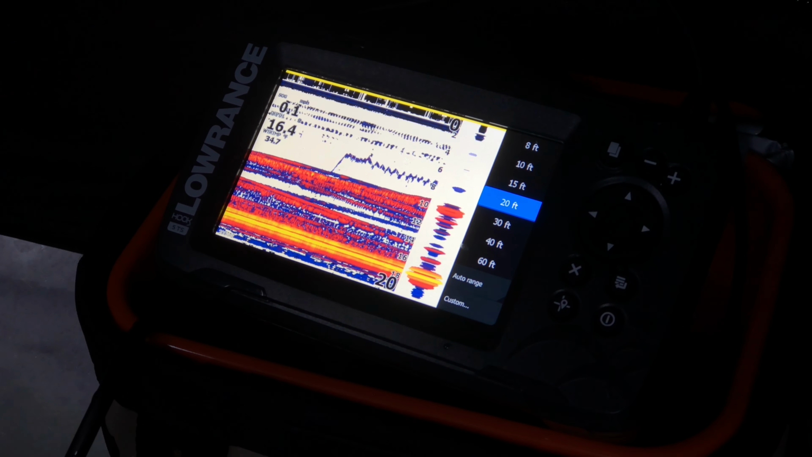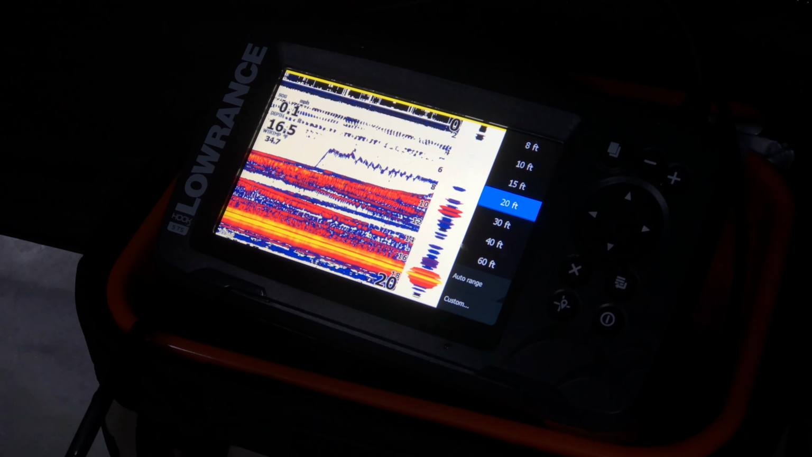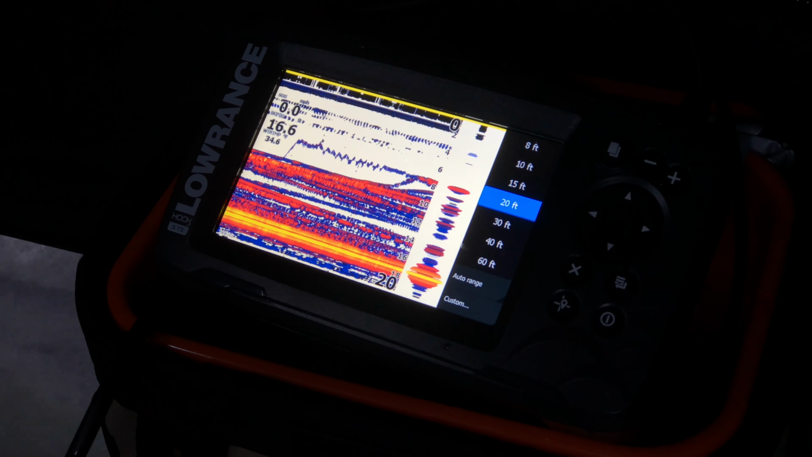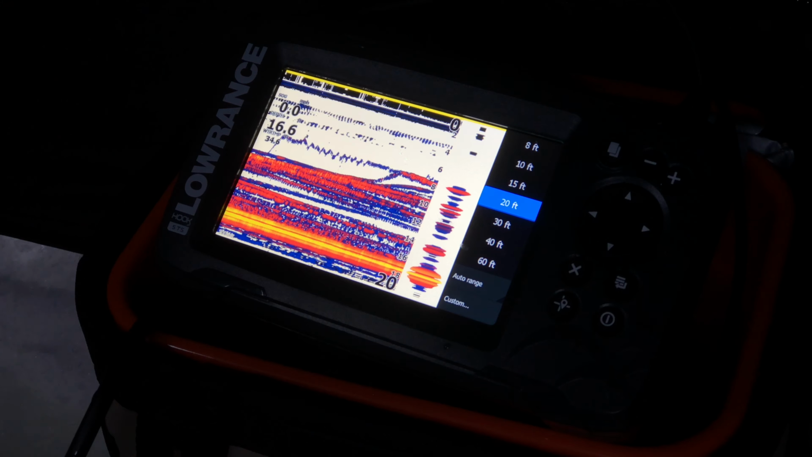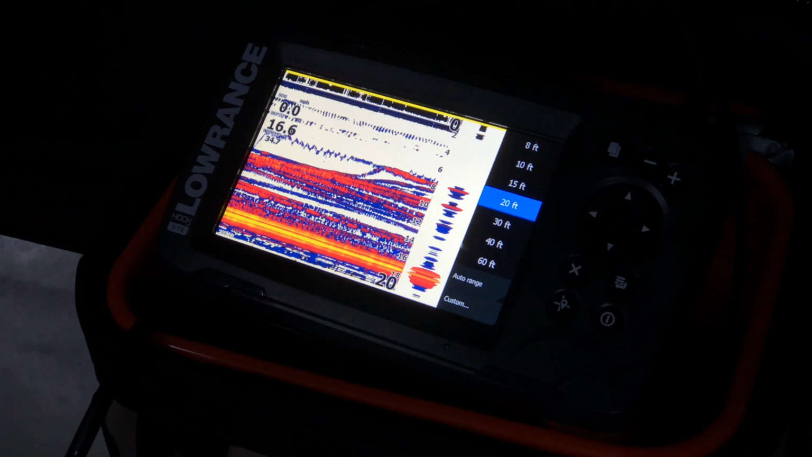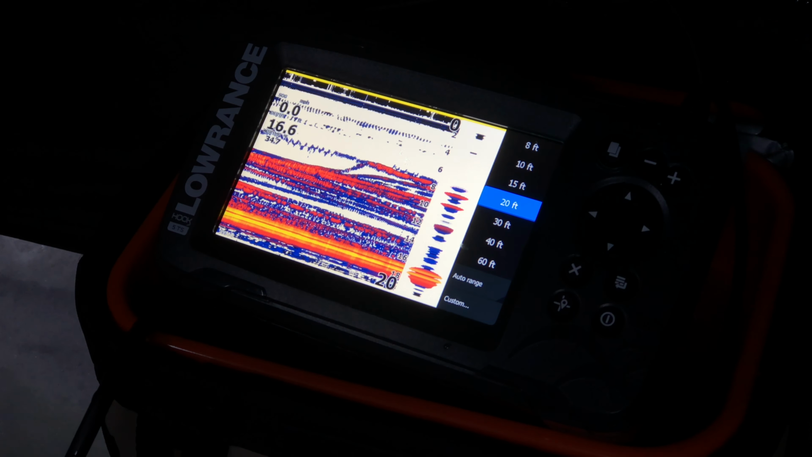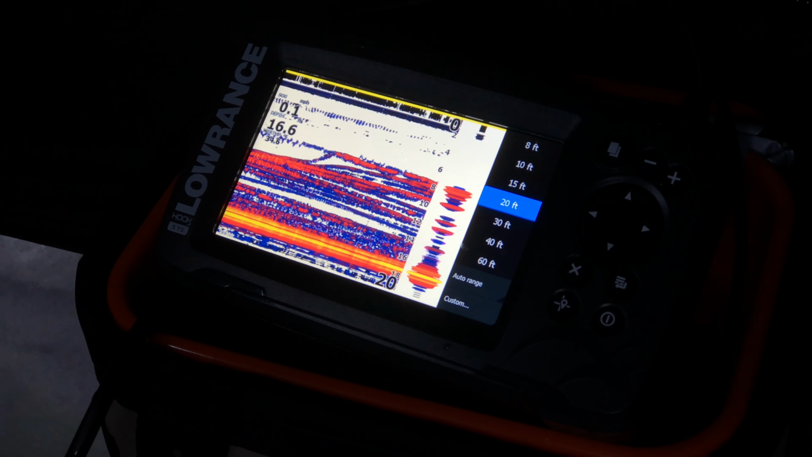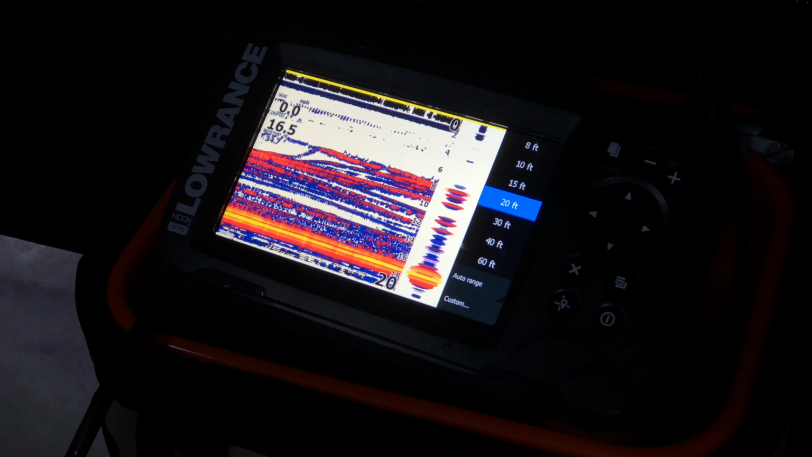And there's one coming up. Get it? They're checking it out. They're following my lure up, but they're just not taking it.